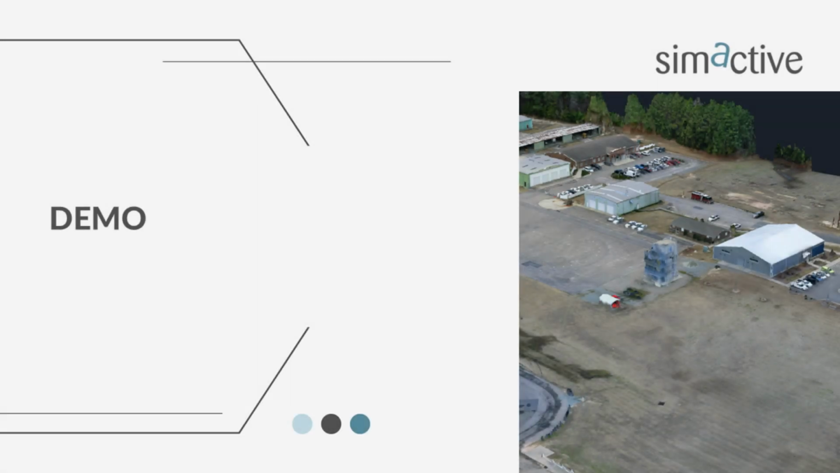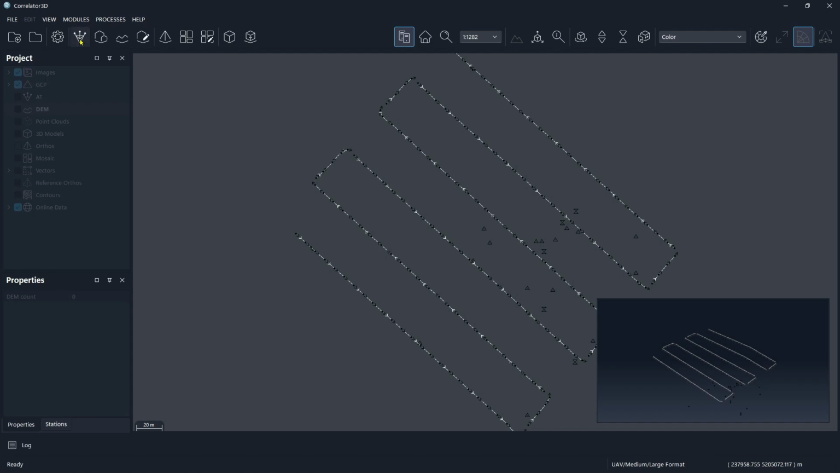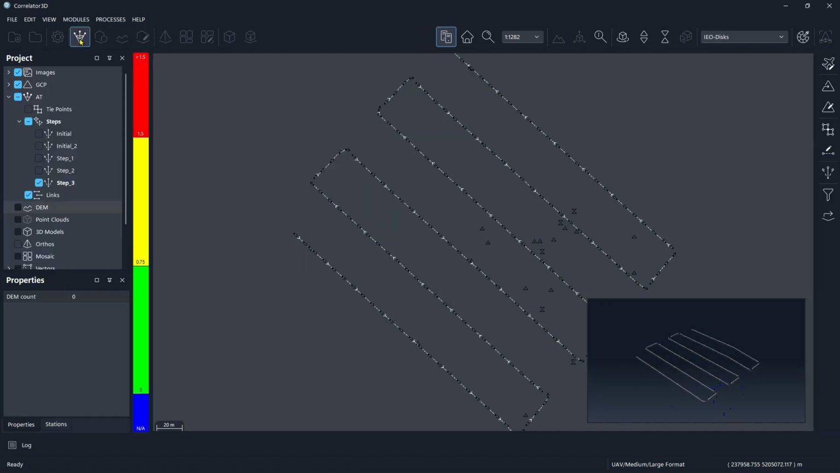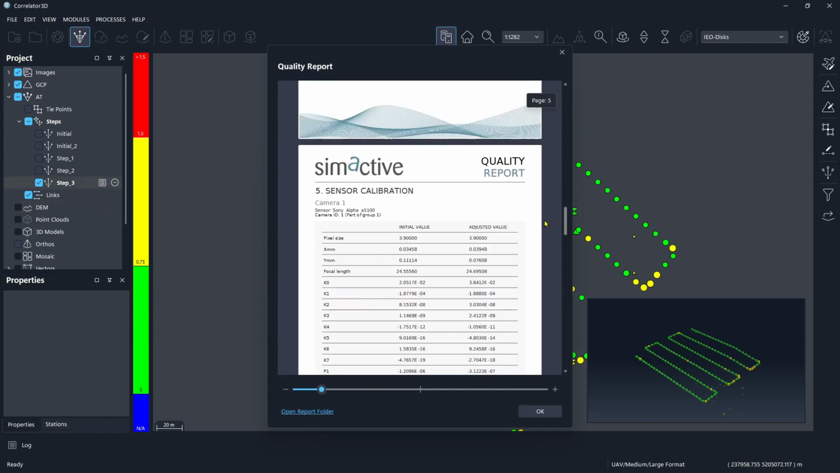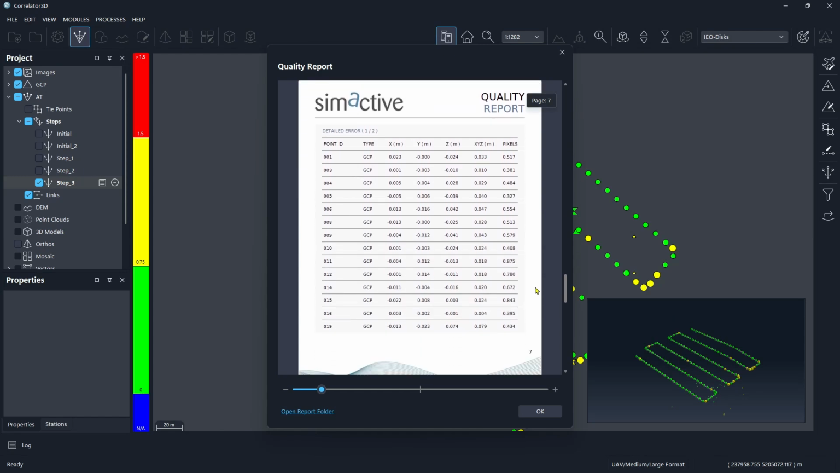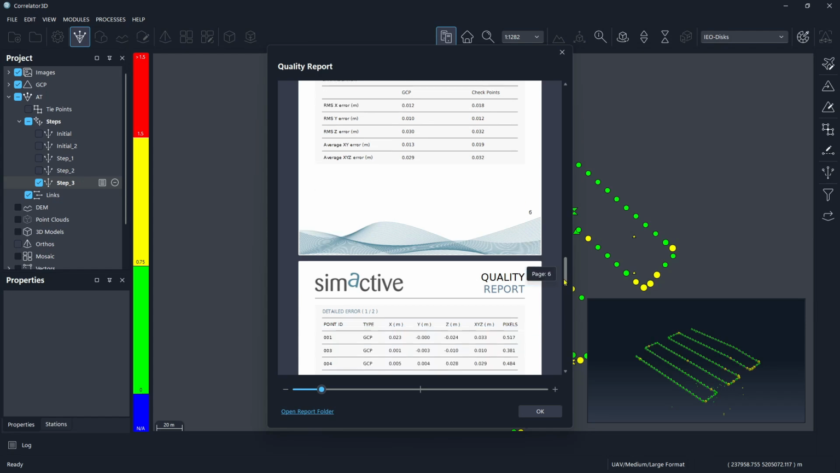Great, perfect. All right, so let's take a look at the sample data set we have. And here it is. We've already done the AT. Everything's good. We've got GCPs. And if we need to look at that report real quick, we can. It is right here. And we'll look at the results. So we've got great results with our GCPs. You can see our RMS X, Y, and Z, and the checkpoints are right on point as well. So everything's good there.